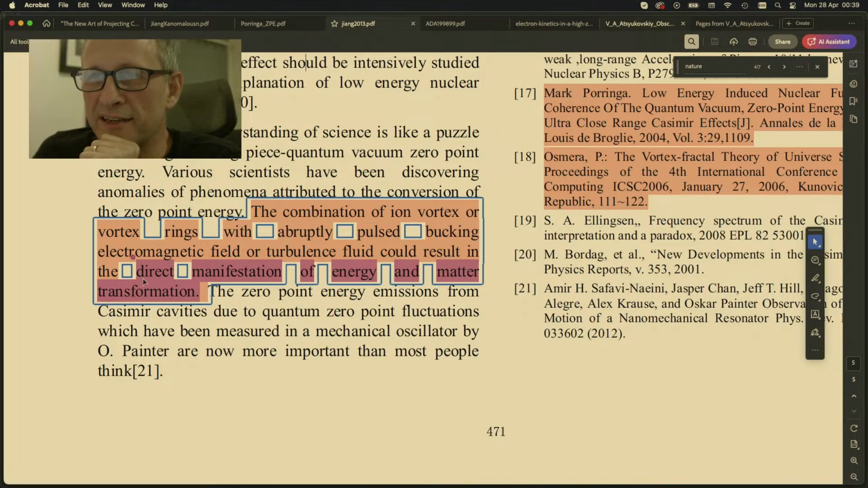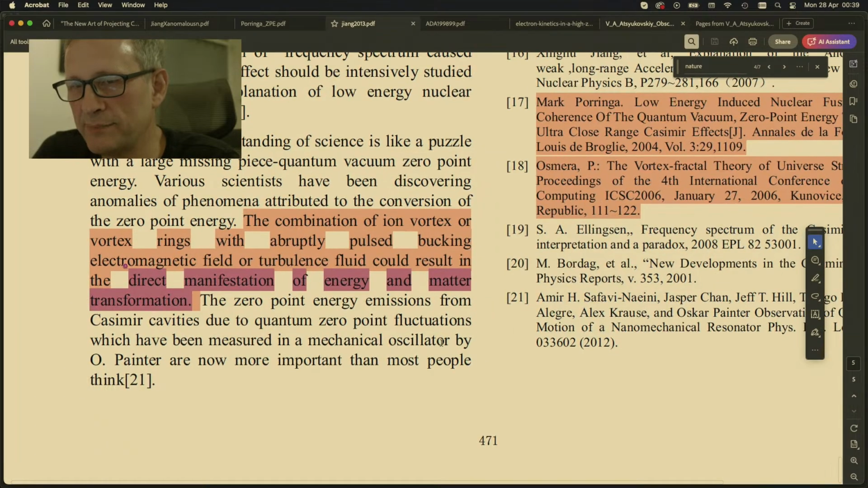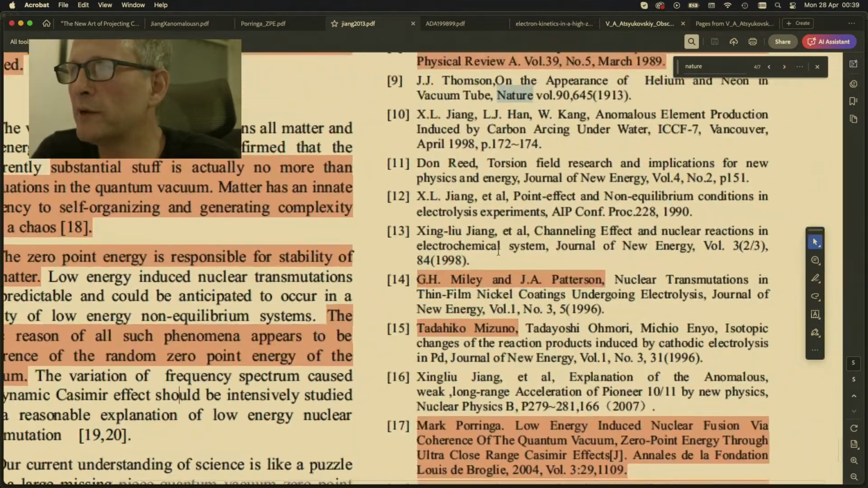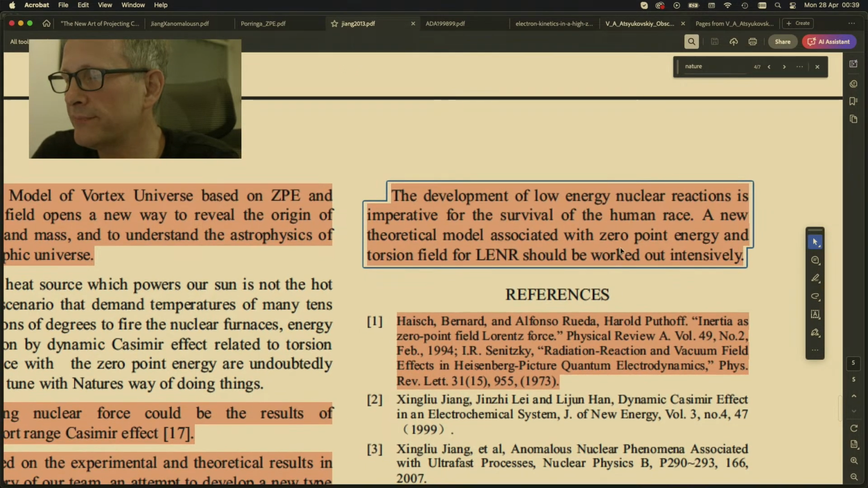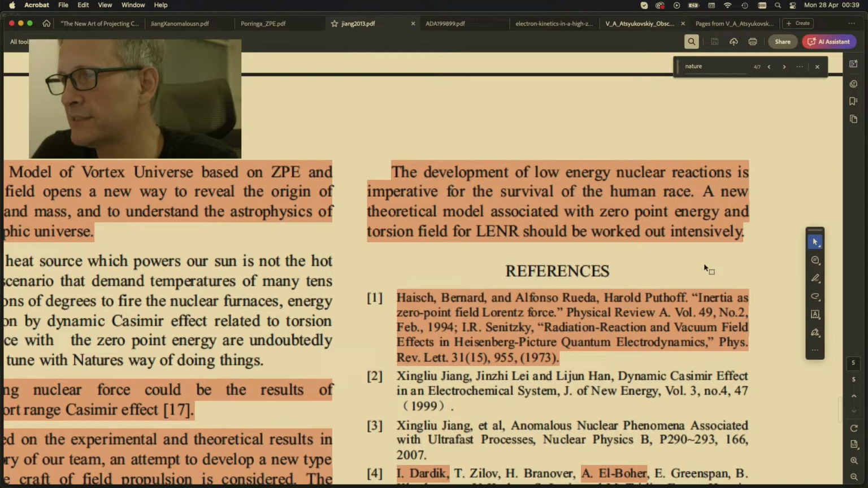Could result in the direct manifestation of energy and matter transformation. The zero-point energy emissions from Casimir cavities due to quantum zero-point fluctuations, which have been measured in a mechanical oscillator by O-Painter, are now more important than most people think. The development of low-energy nuclear reactions is imperative for the survival of the human race. A new theoretical model is associated with zero-point energy, and the torsion field for Lener should be worked out intensively.